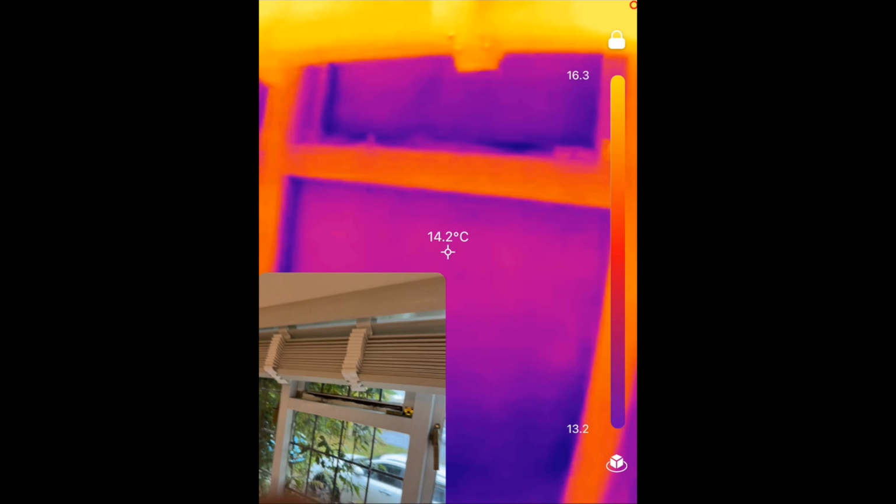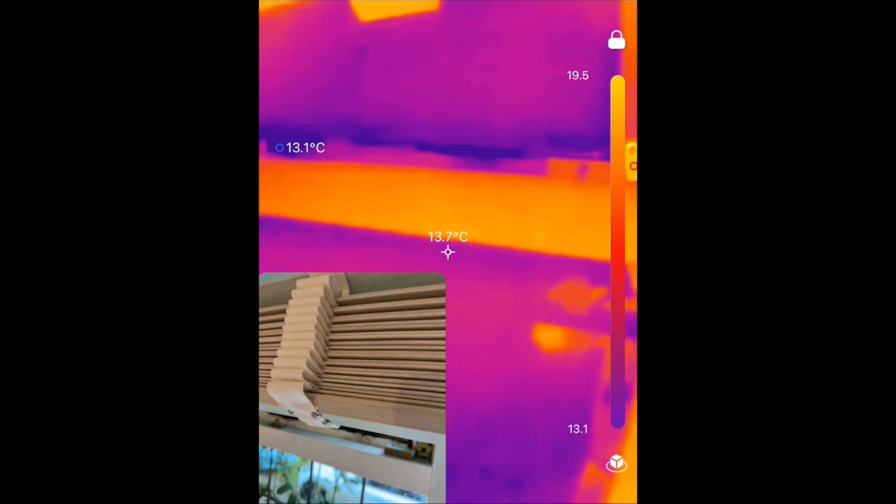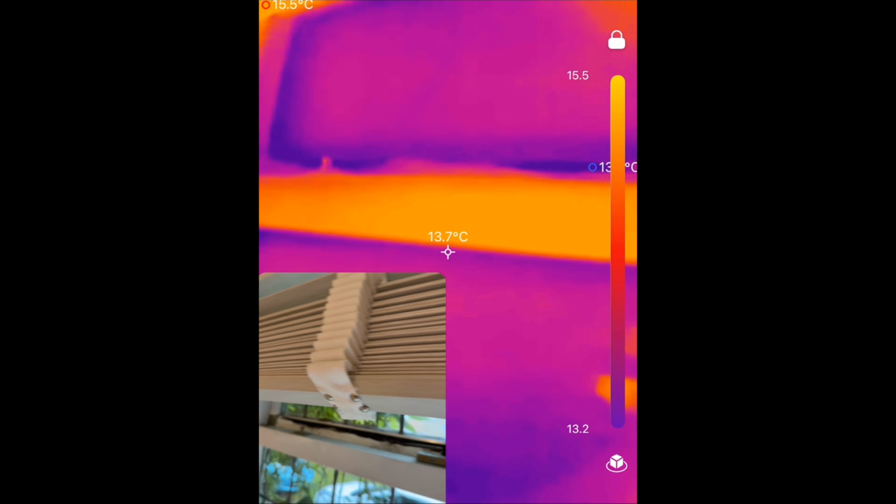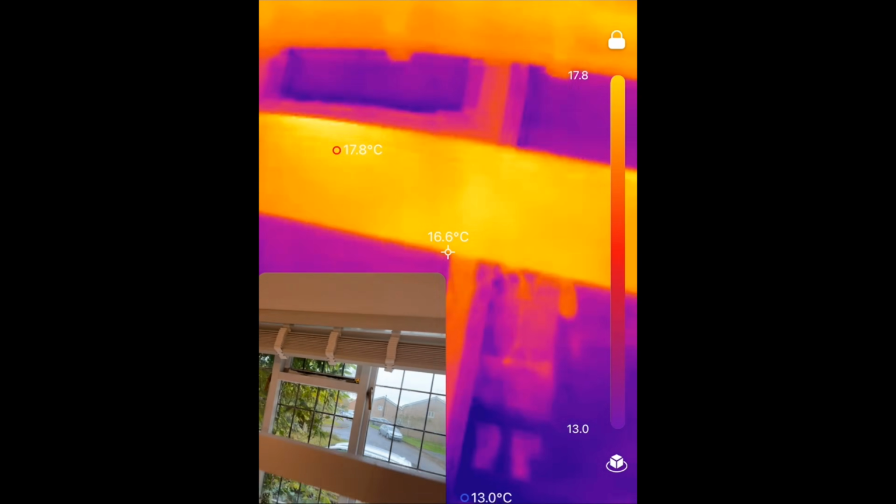It's hours of fun, this. I say fun, it's an expensive fun, isn't it? Because you walk around finding things in your house you need to sort out. So I don't know whether you can see, but that there is pretty poor. You see the inside of that frame for the top of the window. So that's something that we're going to have to sort out.